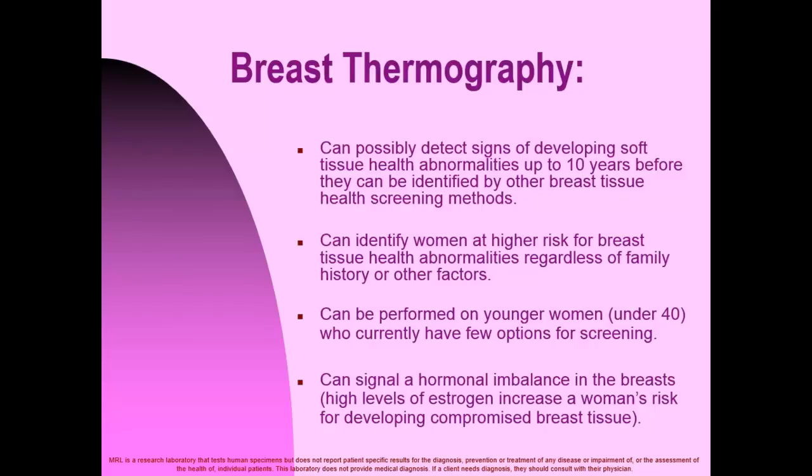It can also signal a hormonal imbalance in the breast, such as high levels of estrogen, which increase a woman's risk for developing compromised breast tissue.